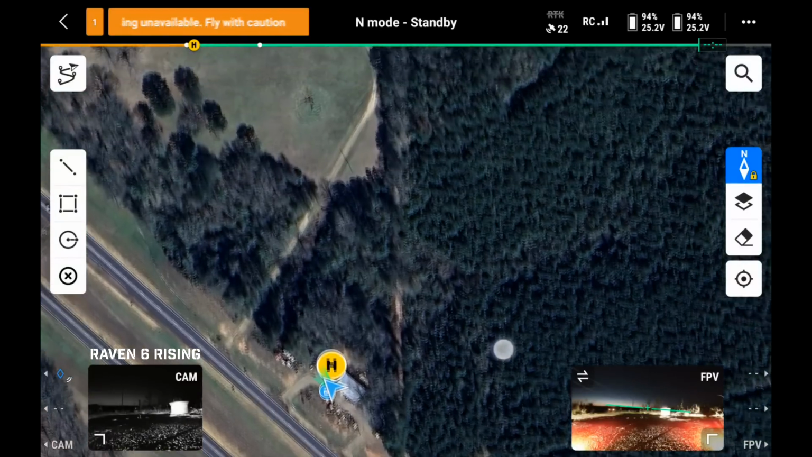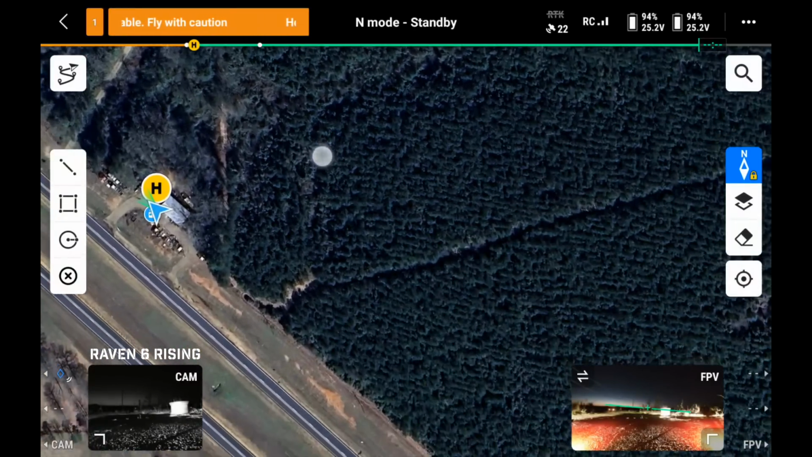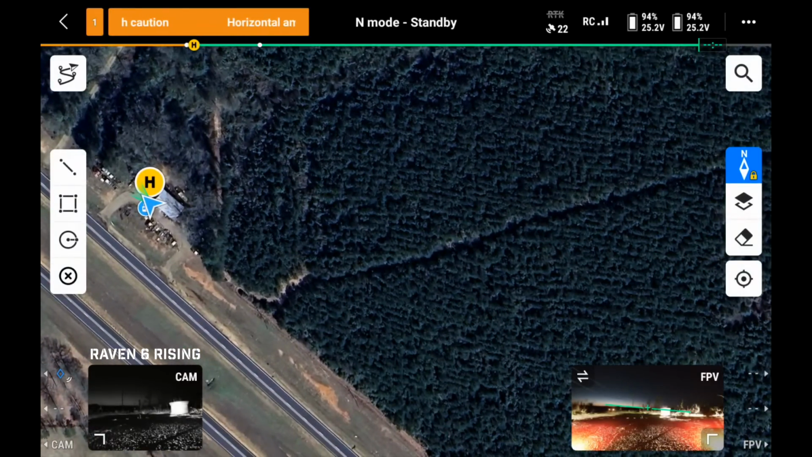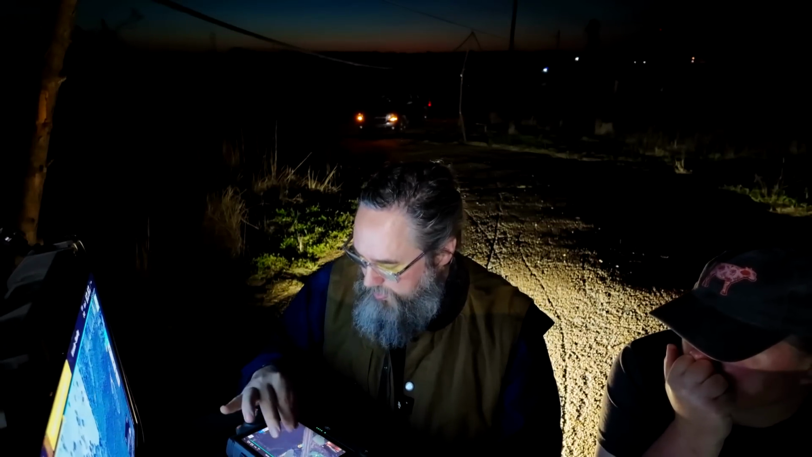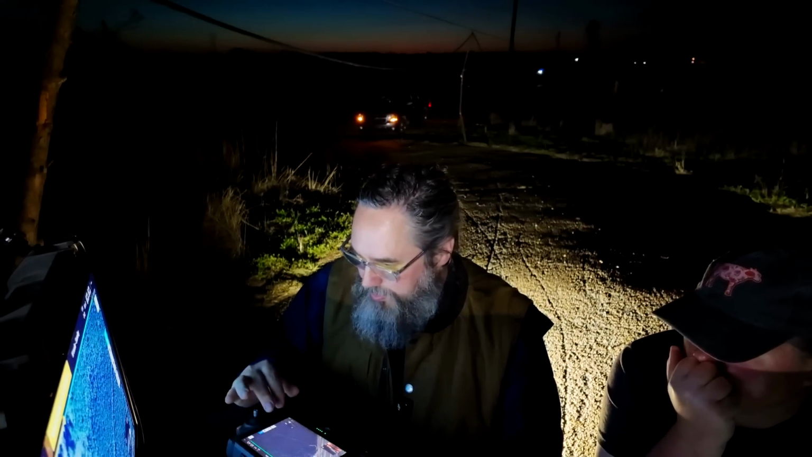Now, here's going to be the challenge. Are those pine trees? Yeah, so it's going to be really hard to see in that. What we're going to be looking for is a heat signature, and pine trees are the worst to try to see through. And so if we see something that's glowing, we're going to try to do circles around it and see if we can actually locate it. It's going to be a challenge.